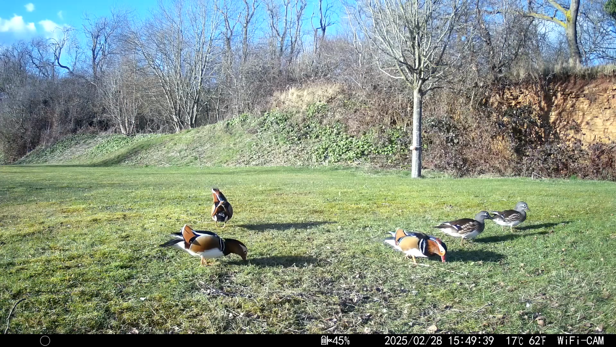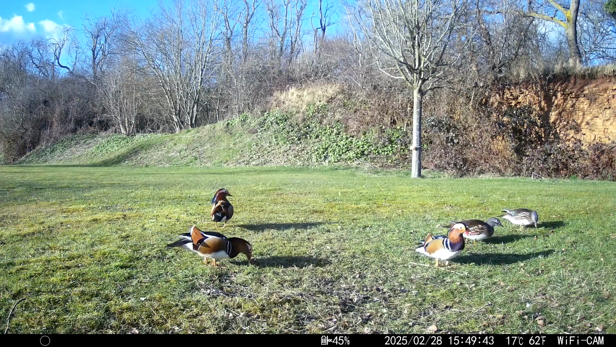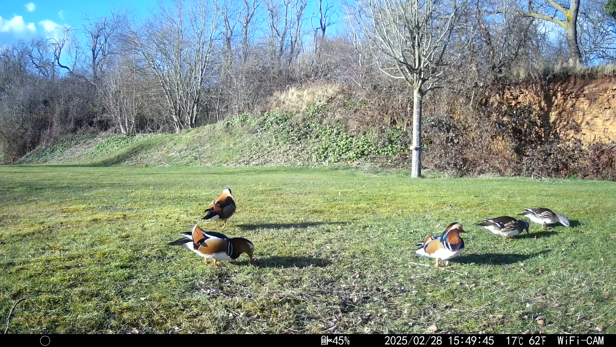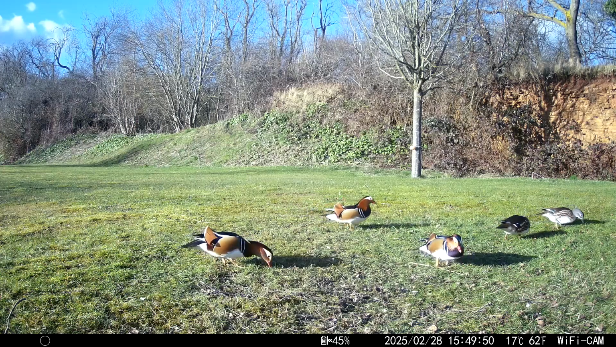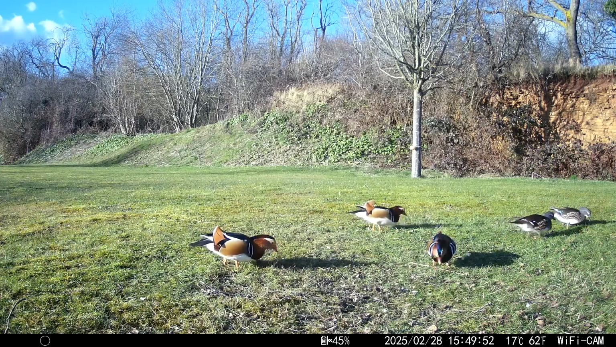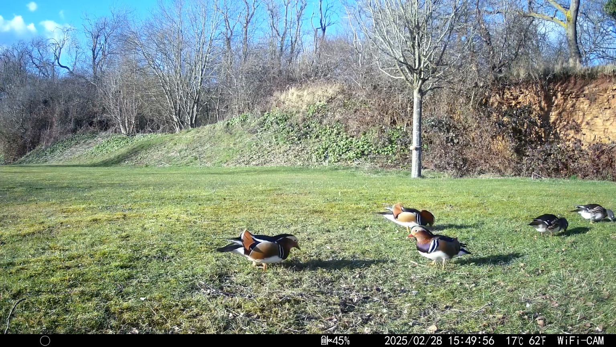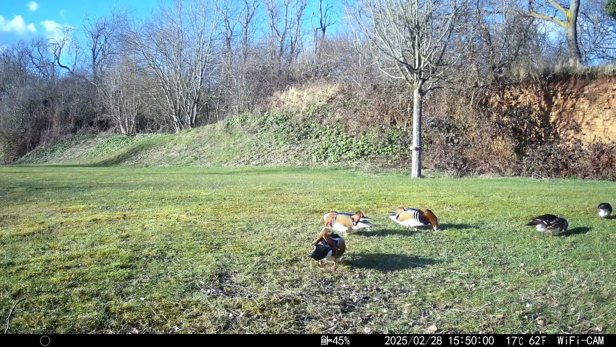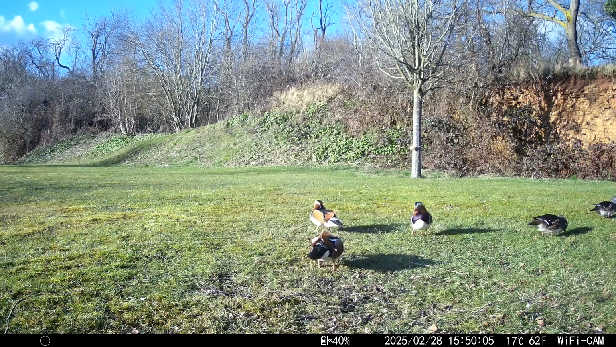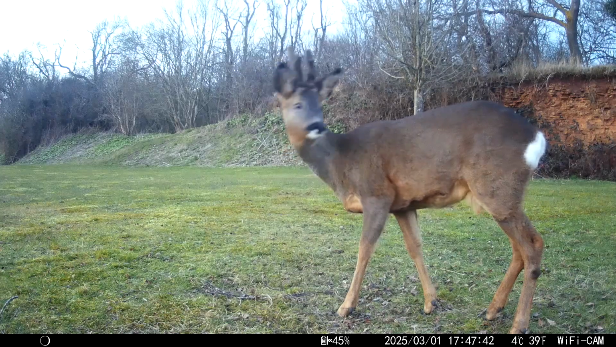But these are good, these are mandarin ducks. These are not native to the UK, but we have got, I think, about 4,000 breeding pairs. Some come over, but these got released back in the early 1900s, I believe, from somewhere. And we've got a few resident pairs, and they're just very rare to see. Finally, in location one, another roe.